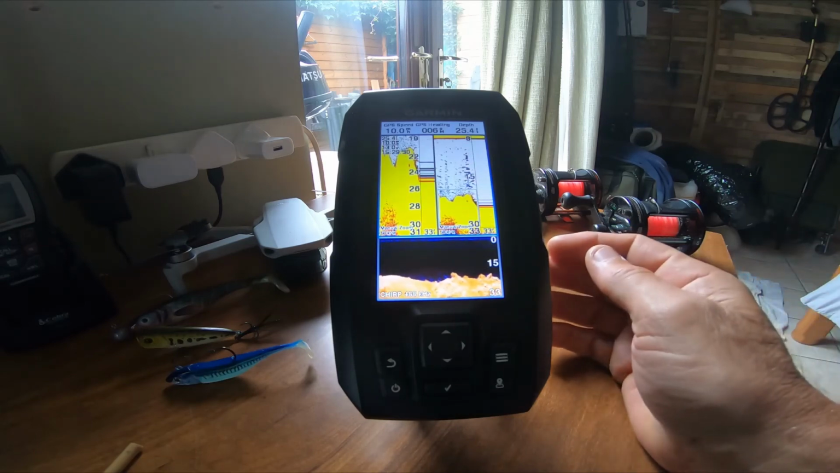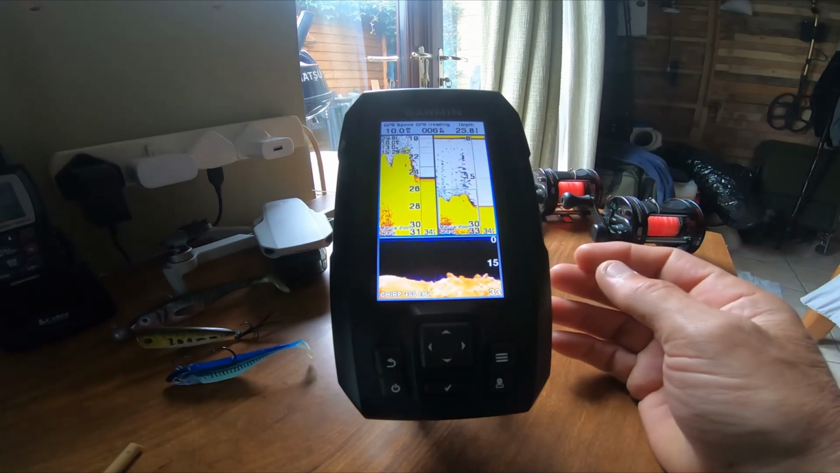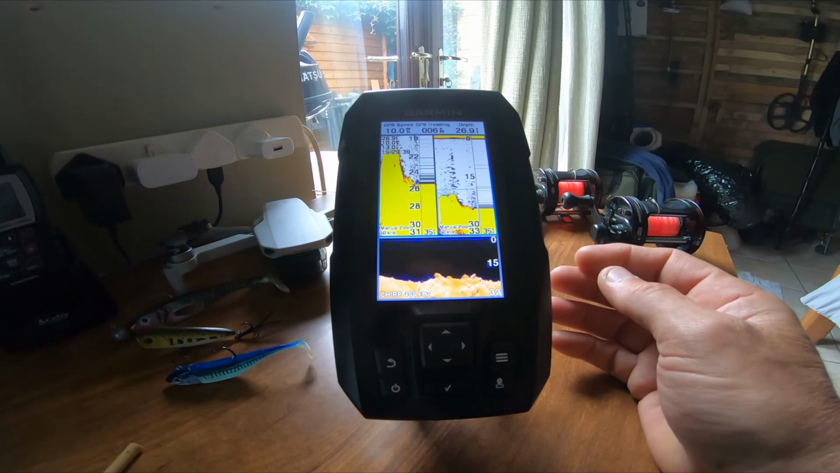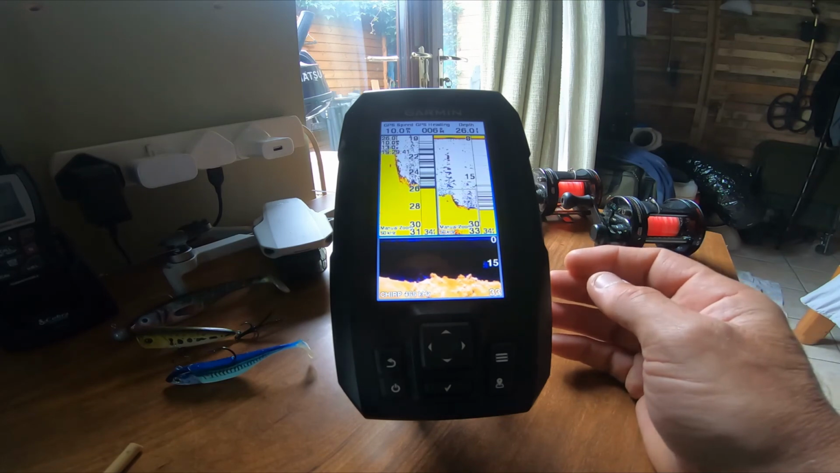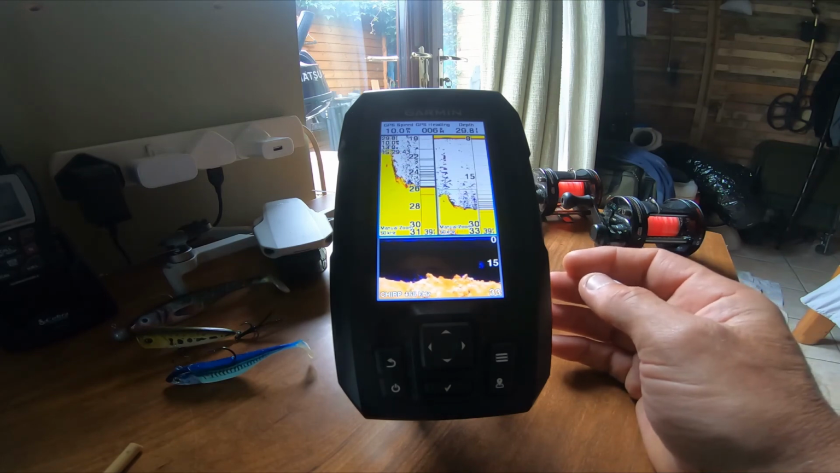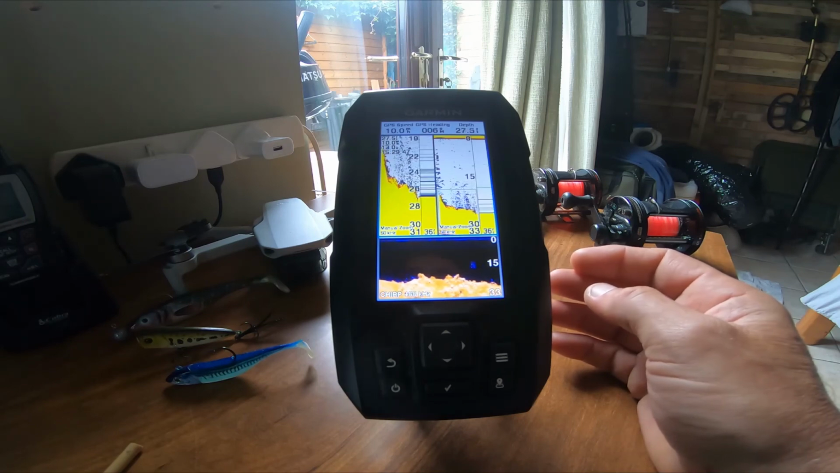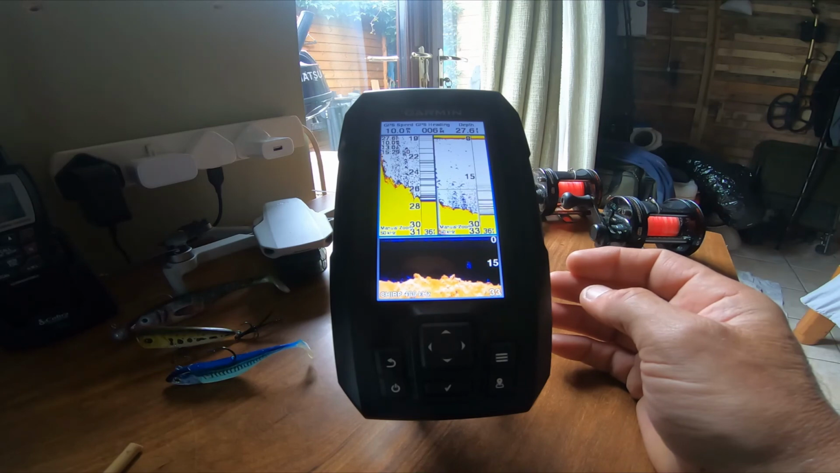There you go. I hope it's helped you out, and I know it's a little bit off topic with regards to actually catching fish, but the weather's really bad at the minute. I can't get out anyway, and this is what I'm doing, playing about with me fish finder and trying to tweak it to how I think it's going to benefit me.